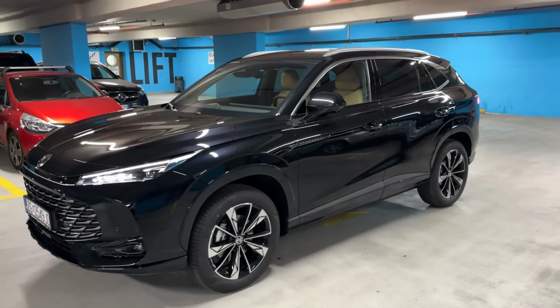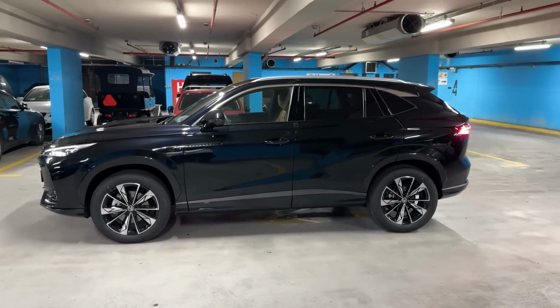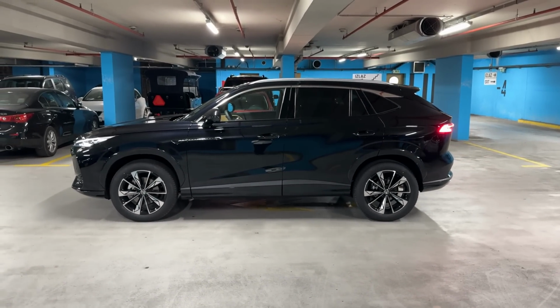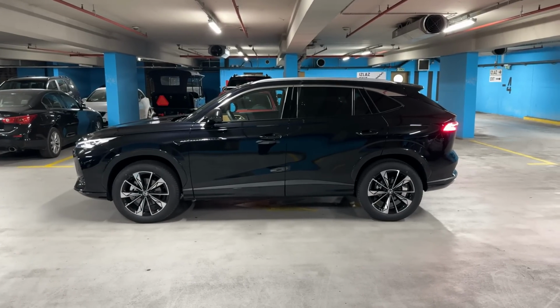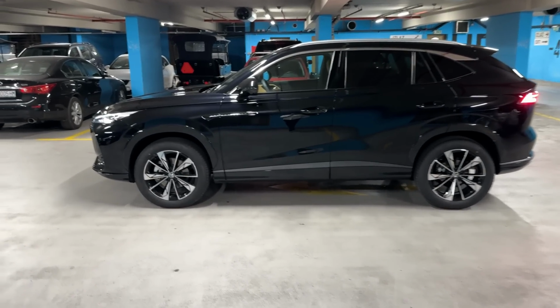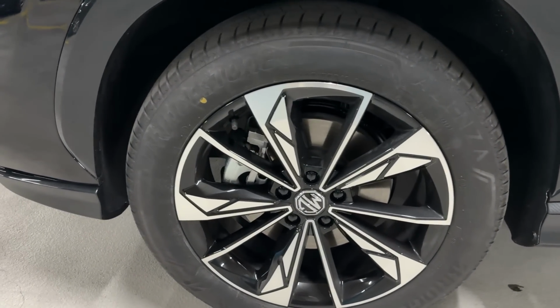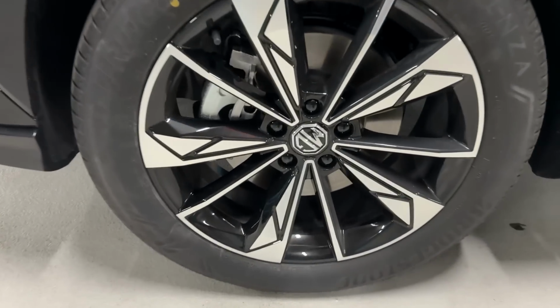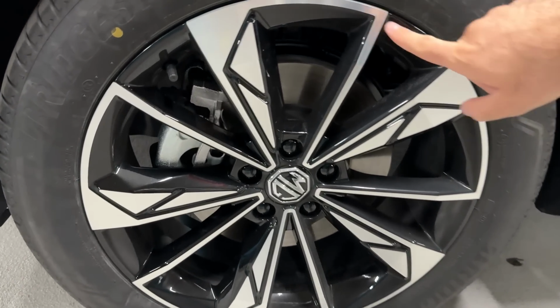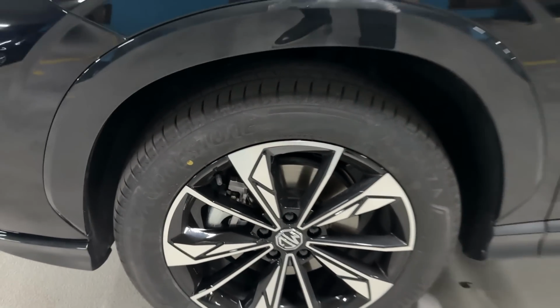Now if we move on here to the side, the length of the vehicle has been increased compared to the predecessor. So 45 millimeters longer, 4 meters, 65.5 centimeters is the length of the petrol unit that we have here. Let me show you the wheels from close. There we go. And these are actually the 19-inch ones. So 225/55 R19.